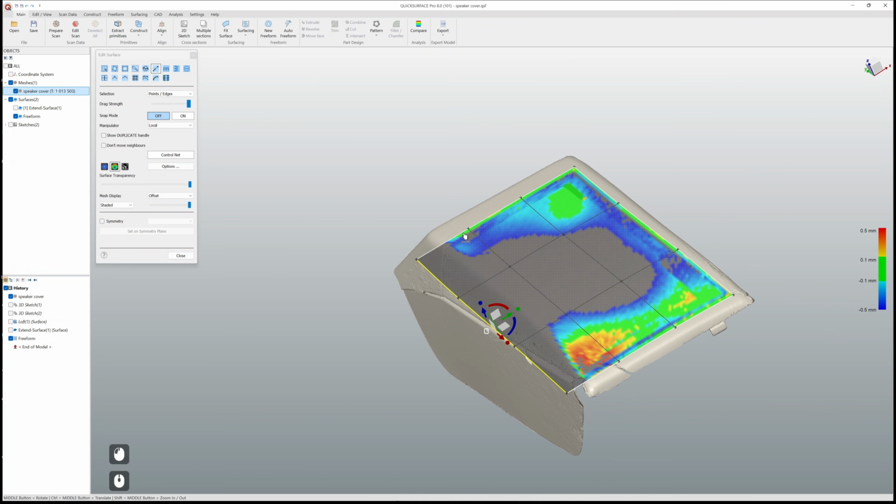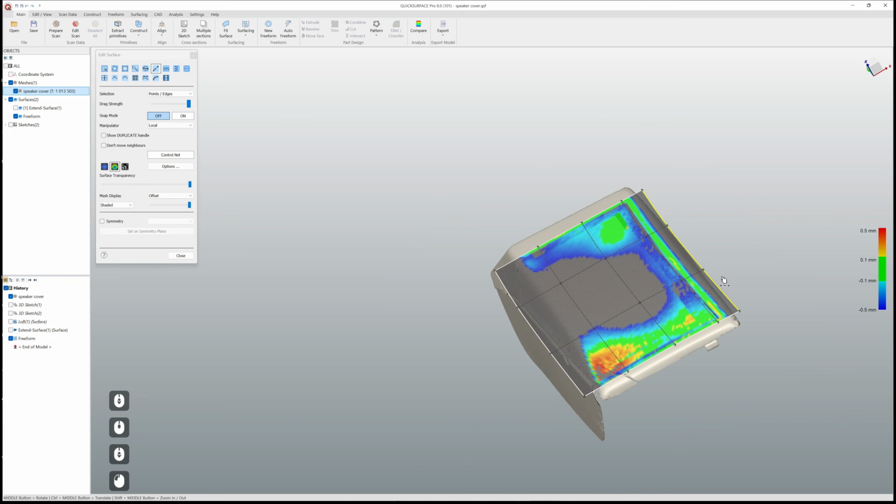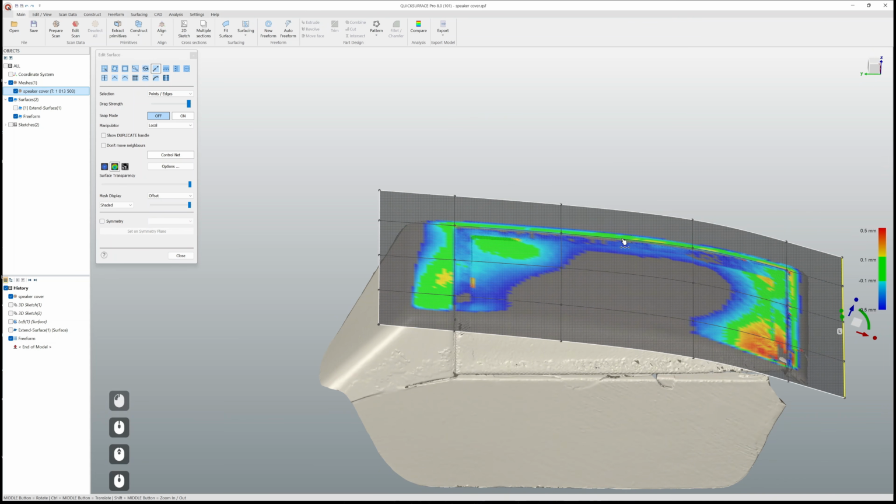Okay, looks good. So here it's green as well. I'm going to extend this edge in this direction as well. Same goes in that direction and in this direction. Okay, so this is just another way how we can recreate surfaces and still have tons of flexibility to adjust them.